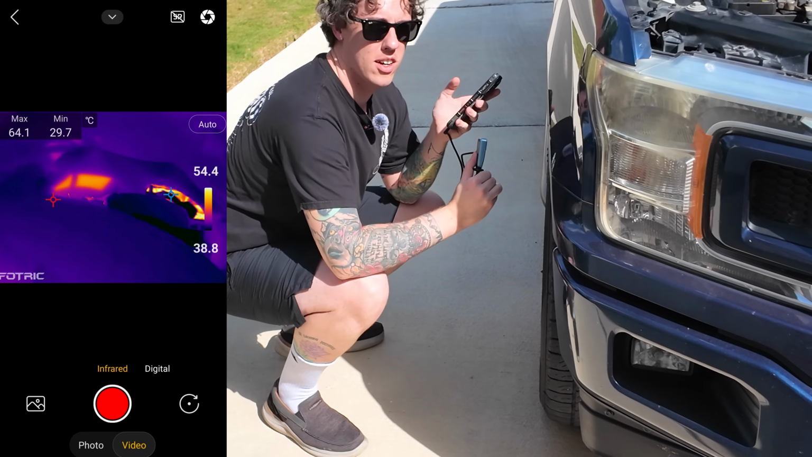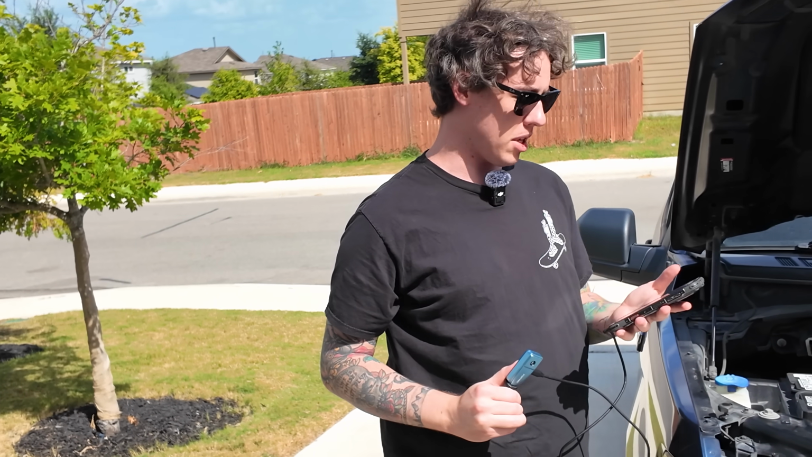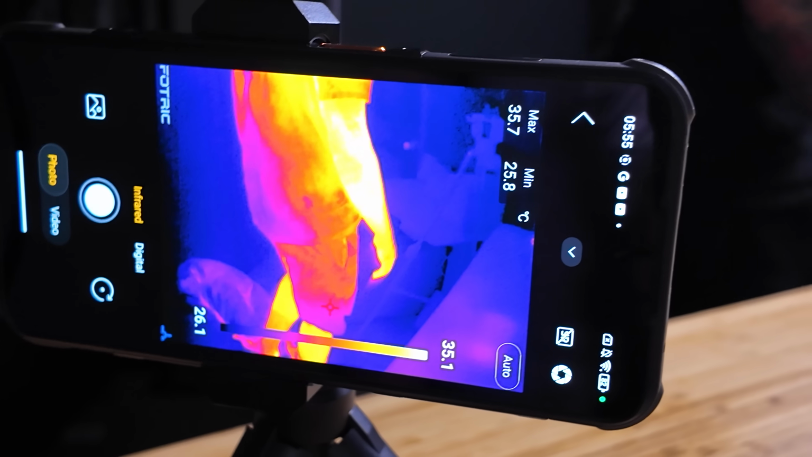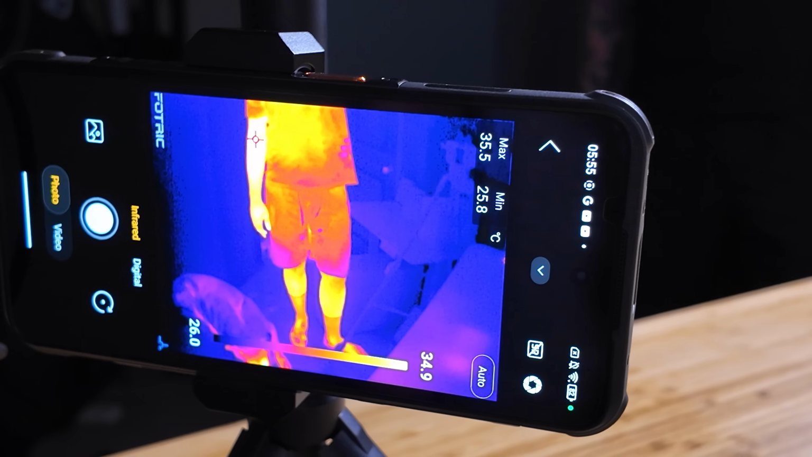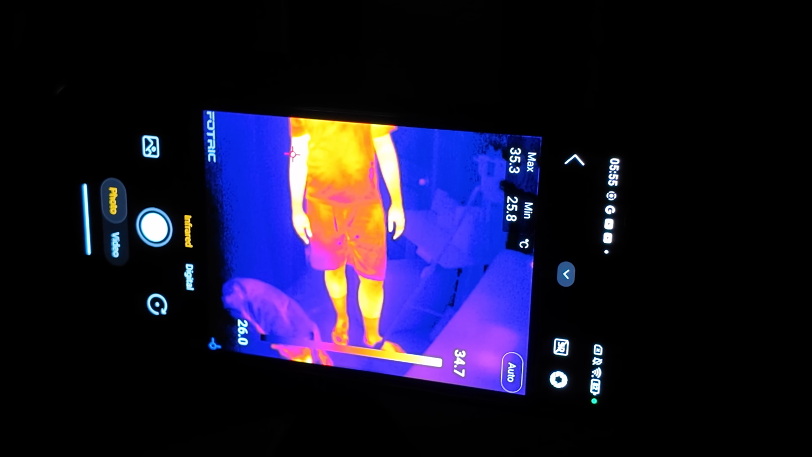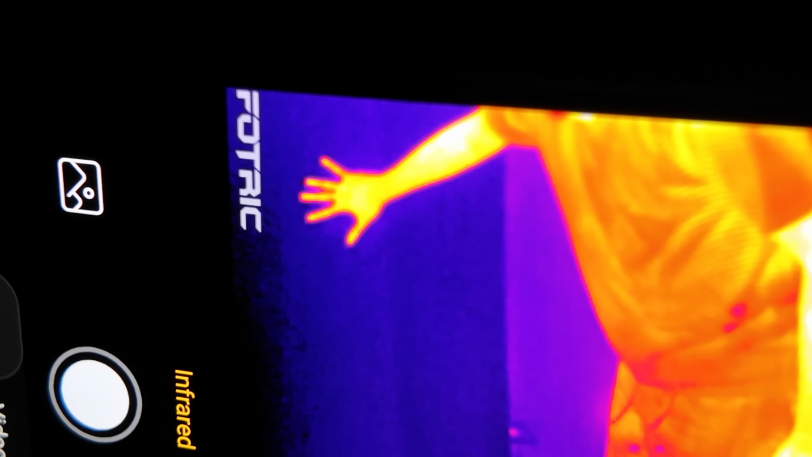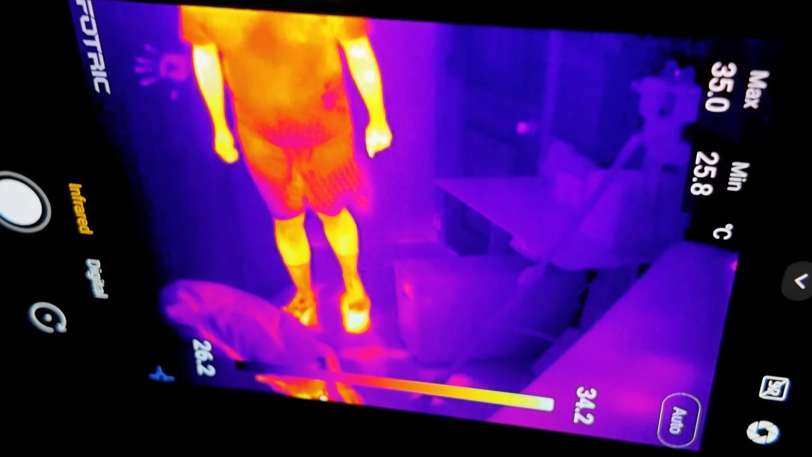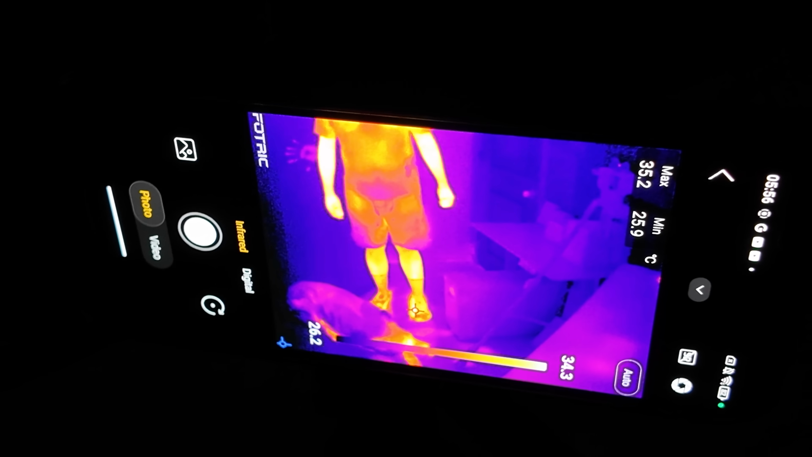See, this is what I was talking about earlier. Everything's all covered up with plastic covers, so it's hard to see the heat on it, but they said that you can also use it for like pets. I'm gonna go find my doggy. Pet monitor confirmed. Show that it still works with no light at all. Does it still work? If I put my hand on the wall, does it stay? Can you see me heating up? You see me going? Am I heating up right now or what? Okay.